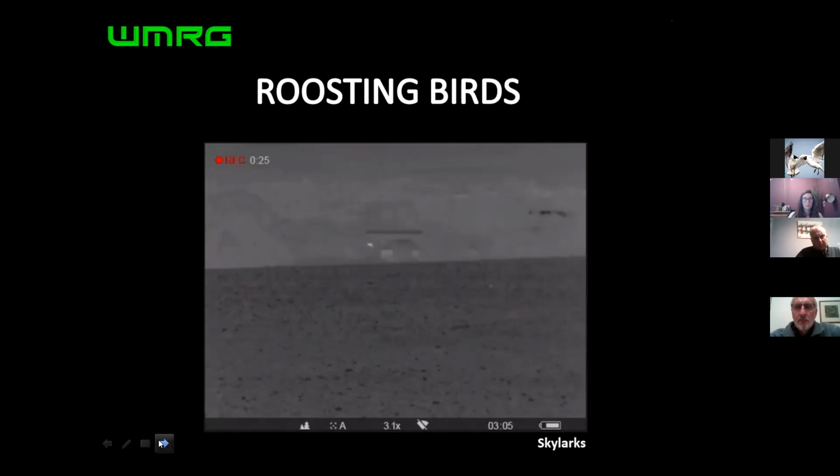So that's kind of roosting birds. Again, the key thing for me with that is you can go out and you can count. You don't have to walk up and down fields all night. You get an accurate number of what species. It's reduced disturbance because you can walk around these birds and not actually walk through them. And it gives you an accurate count, so you can feed back into BirdTrack and BTO surveys or RSPB surveys.